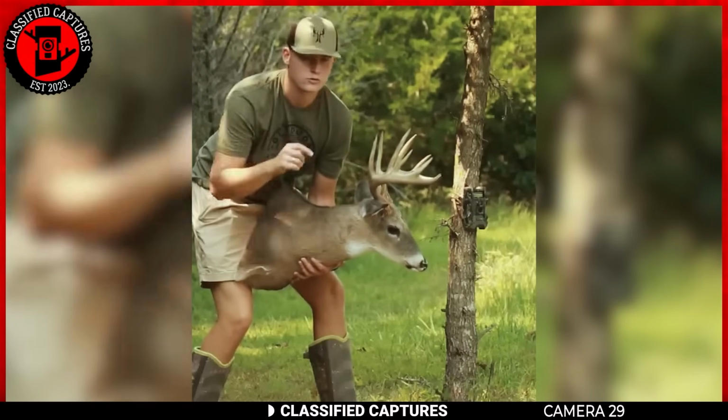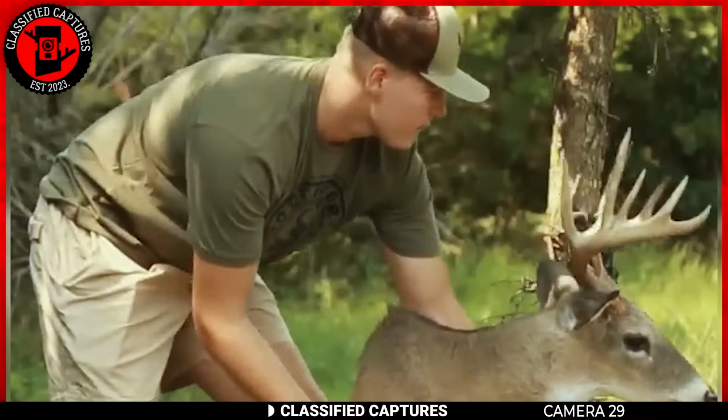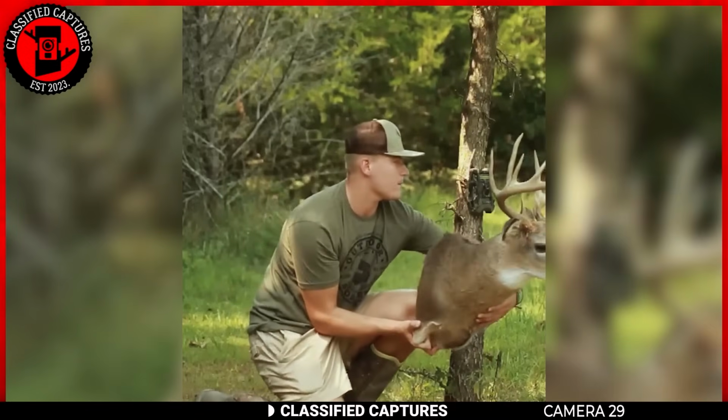Of course, some may argue that such pranks are risky business in the world of hunting. Imagine his father was actually out with a gun and shot before seeing the whole picture. That could turn bad really quickly.